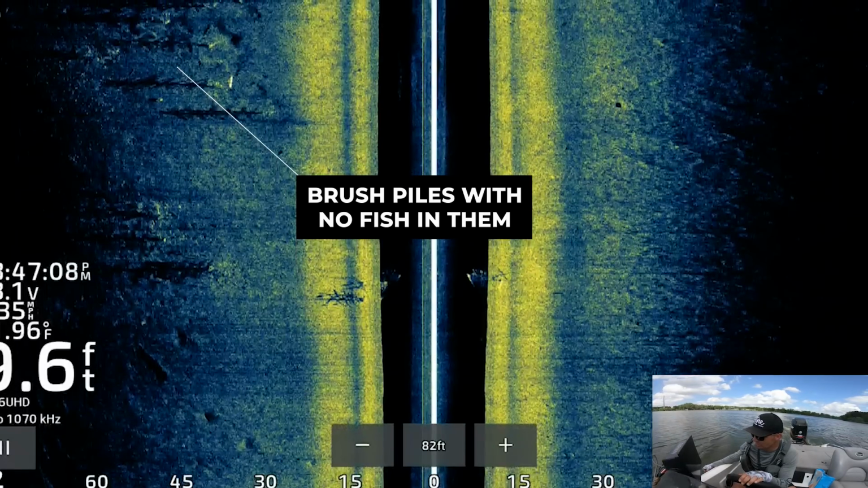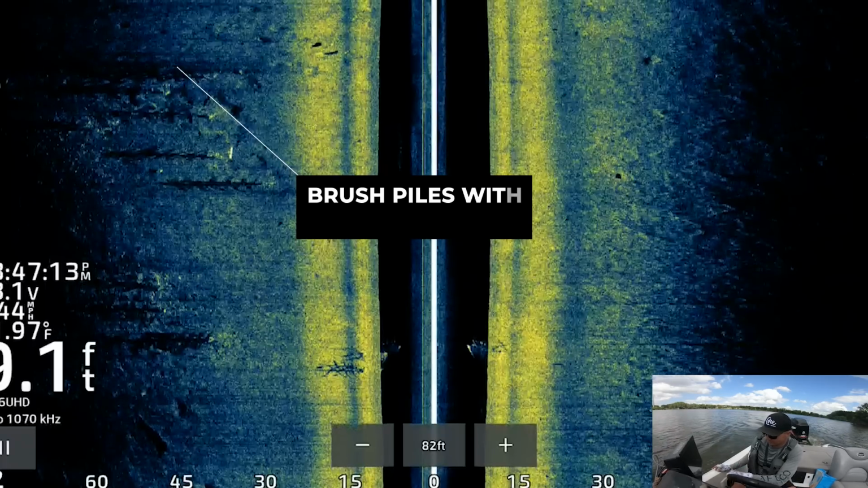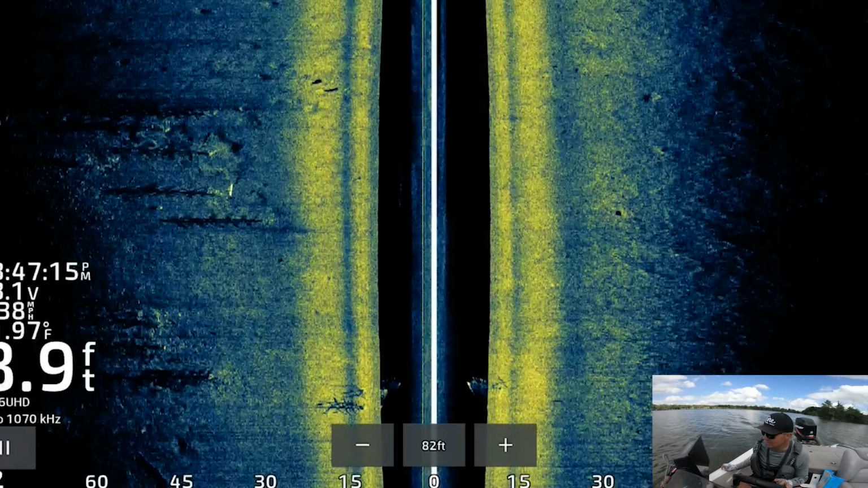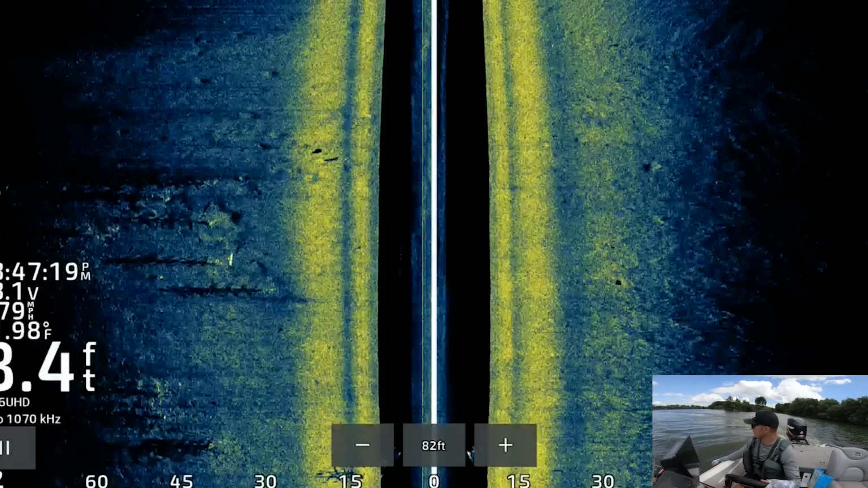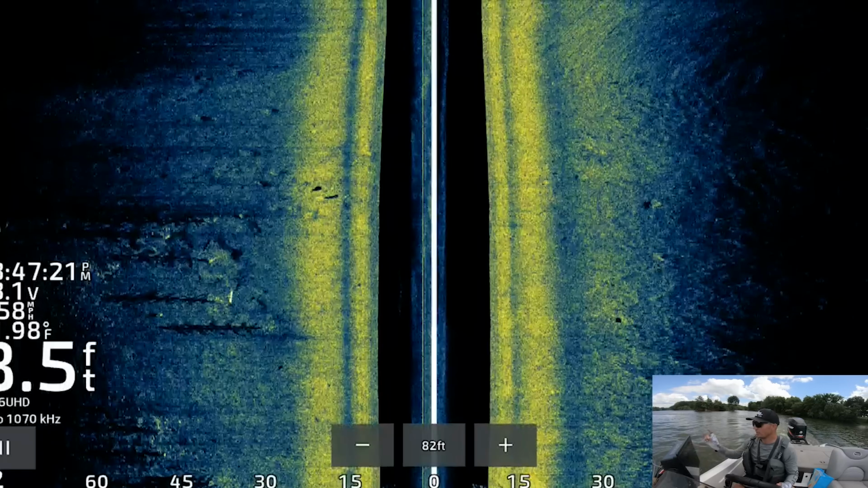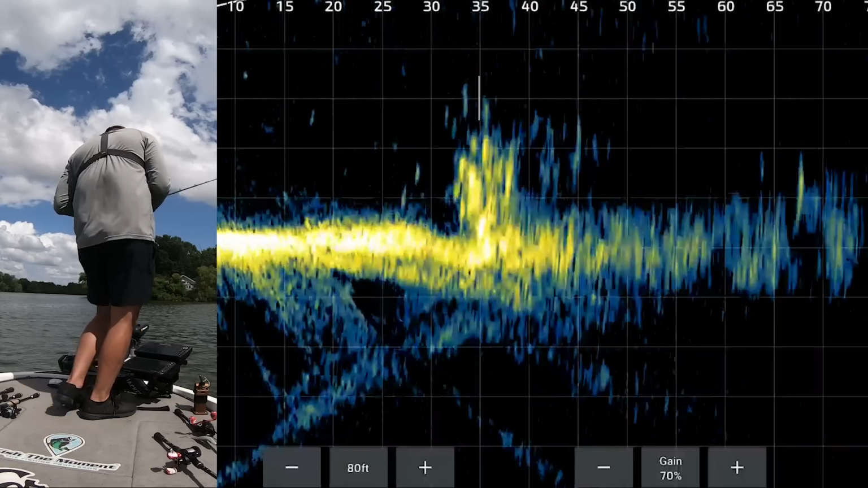There's a bunch of brush right there too, just doesn't look like there are any fish around those piles right now. So let's spin back around, go back to that brush pile we just marked, so we didn't drive over the top of it, and then we'll hit those other piles as well, see if we can draw out a big fish.